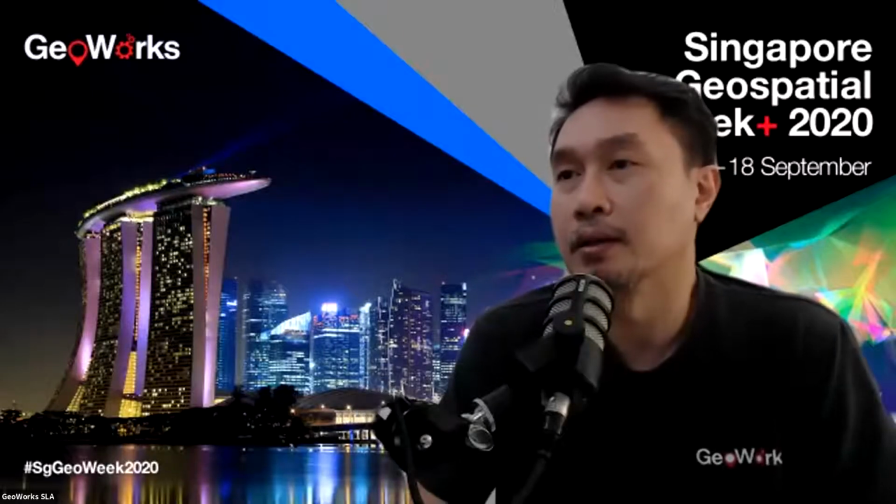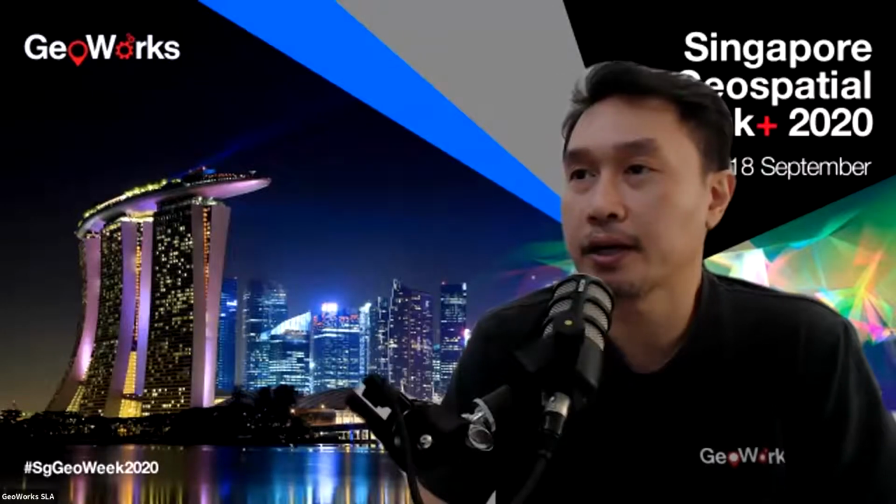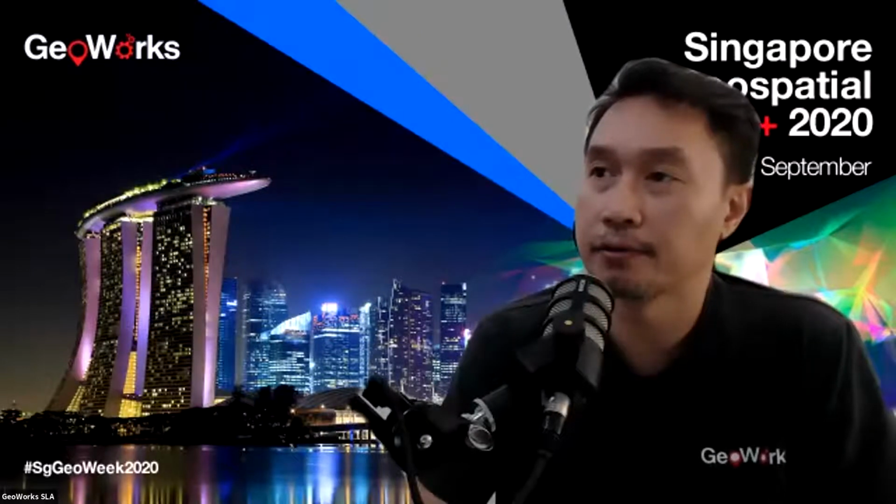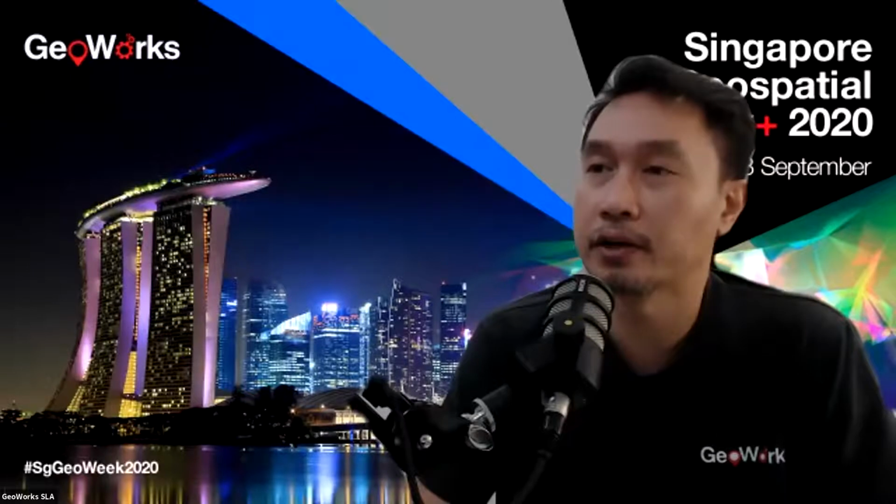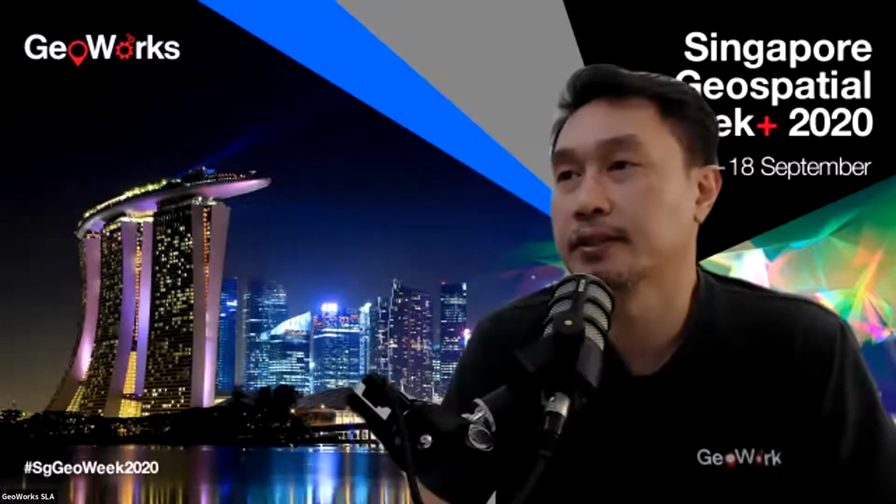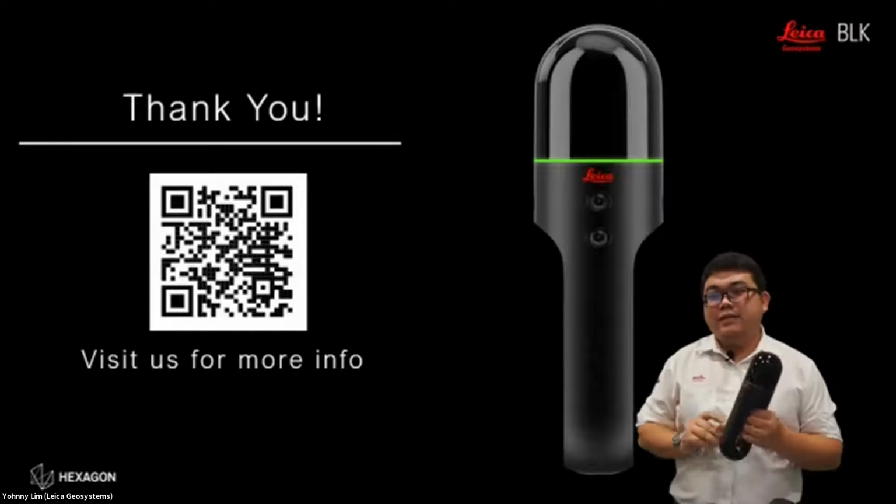Next question: can I georeference the data, and does the data have northing, easting connected to a local benchmark? This is a surveying device.